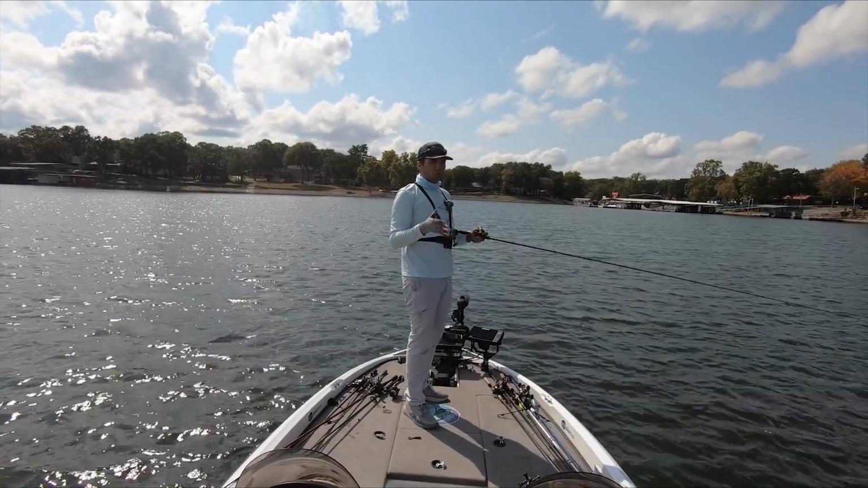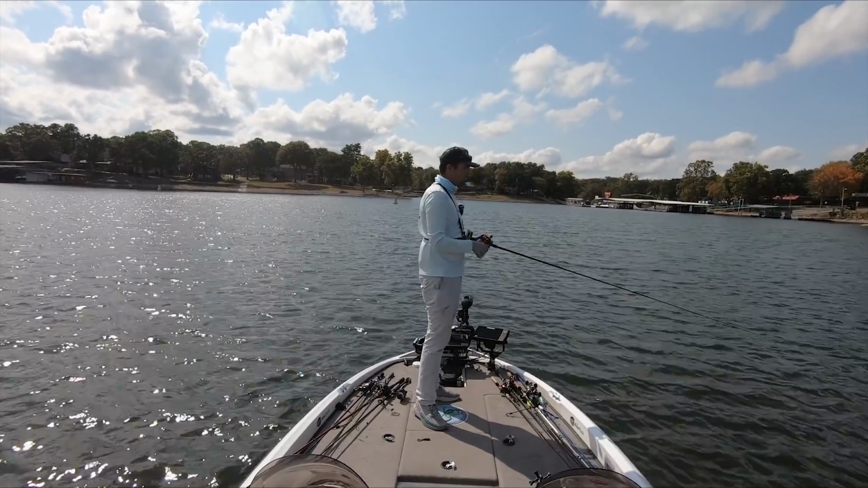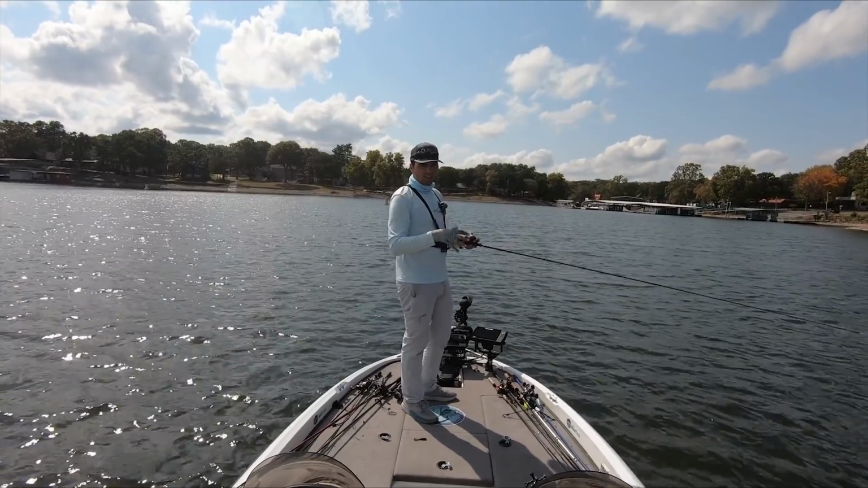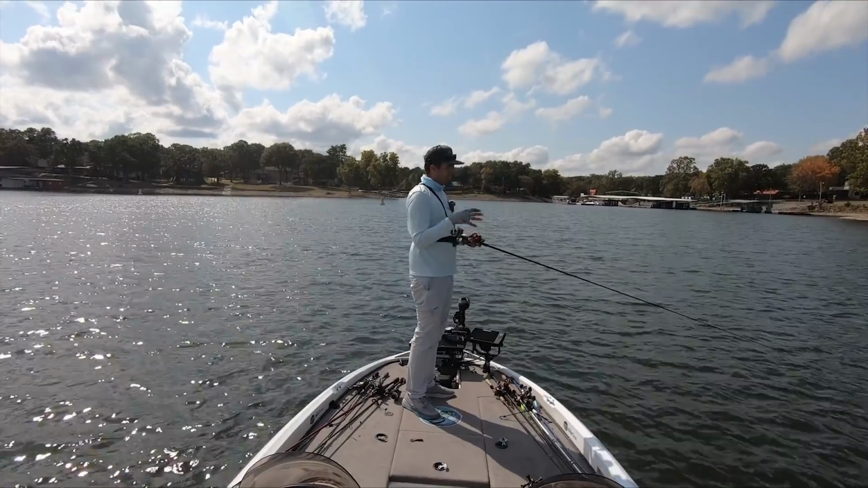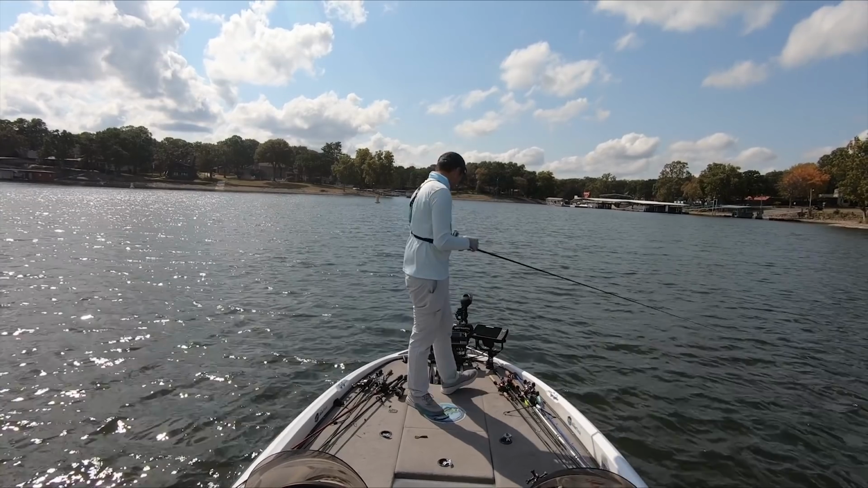And a lot of times in the fall, you're gonna have to do more graphing than you will in the summer to find these fish, just because these fish are gonna be a little bit more grouped up and they're gonna be a little bit harder to find than they will be in the summer. So definitely stay on your graph if you're trying to catch fish offshore, and if you spend enough time driving around, you can find some fish.